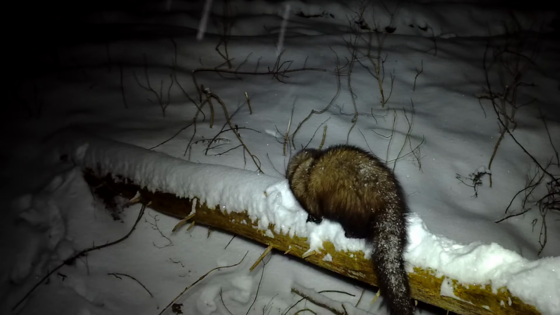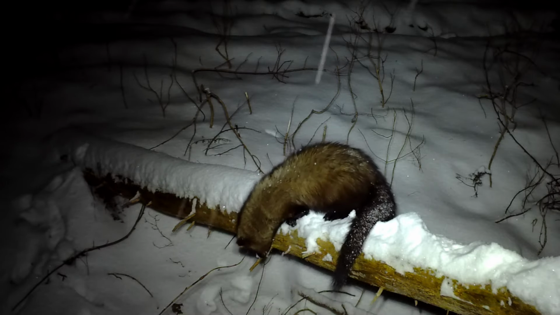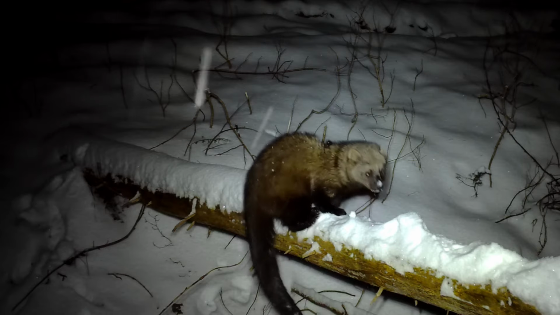Males can reach nearly 4 feet in length, whereas females will measure only up to a maximum of about 3 feet. Males can weigh in at anywhere up to 13 pounds and females up to about 6 pounds.